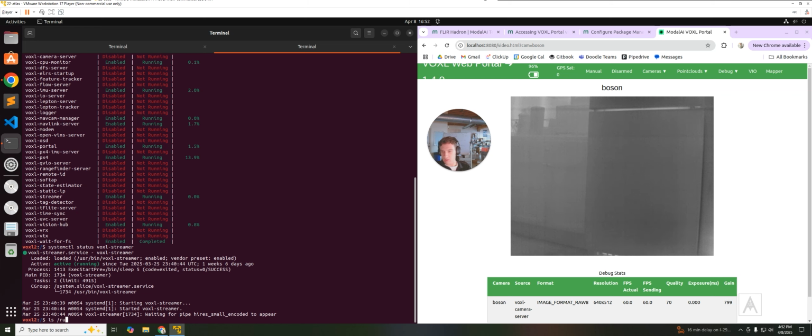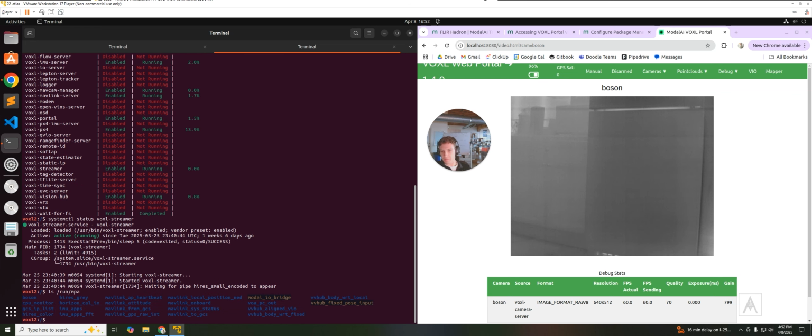That's right. But the great thing about the MPA pipeline is we'll just do an LS. You can see there's the Boson. What else is around here? There's a high-res camera, high-res color, high-res gray. We're gonna redo voxl-streamer to point at the high-res, or at the Boson.